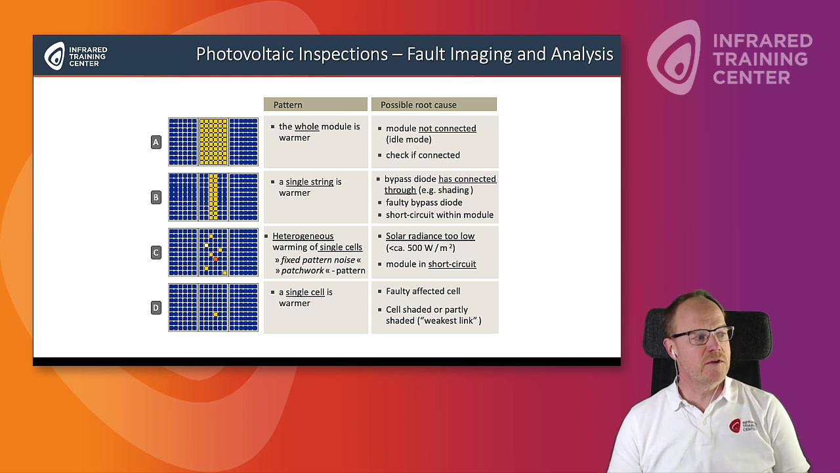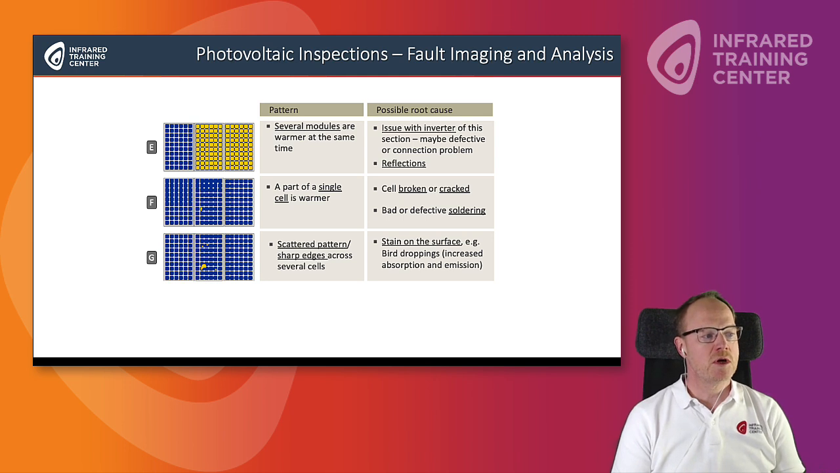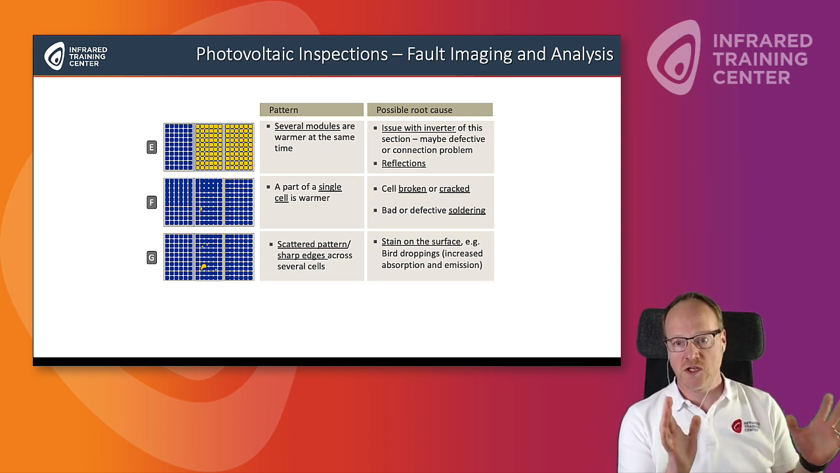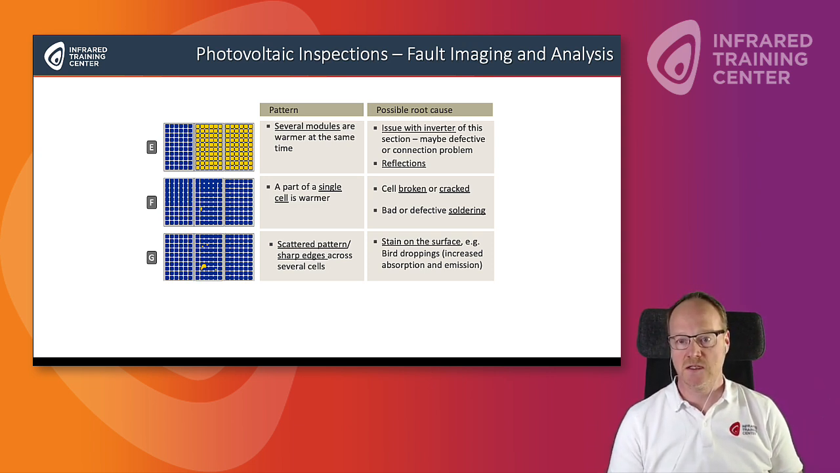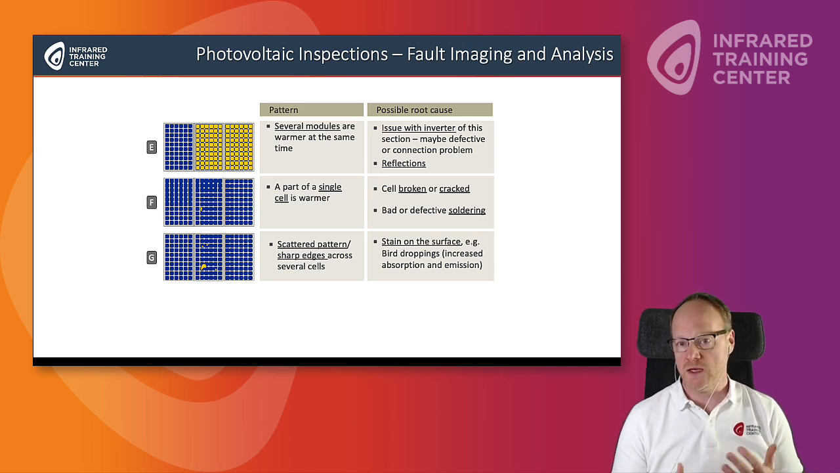Another example of typical patterns that you may run into: you can see several modules here in example A which are warmer at the same time. So there might be an issue with the inverter of this section. Maybe it's broken, or there's a connection problem between the different modules. It may also be a reflection. So you're seeing a reflection on two modules in this case, and it's not really the module which is warmer. You just see a warm reflection of any sort of object which is in a certain position.